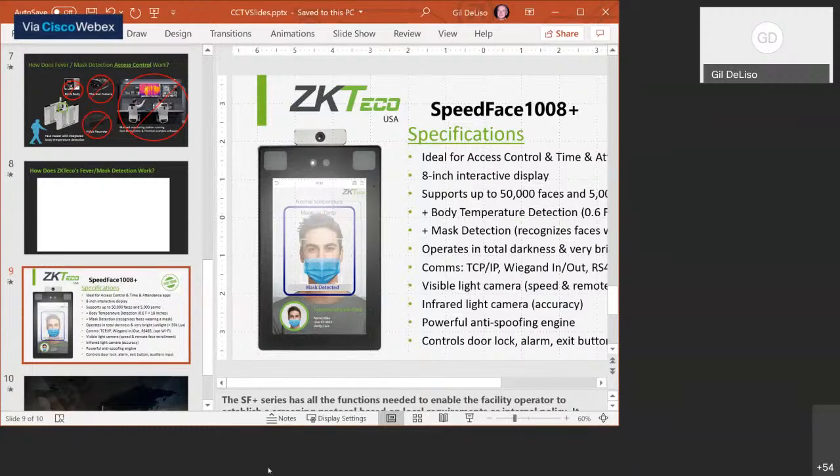Real quick, is that an American-made product? These products are all manufactured in China. Tech support and everything else is in Alpharetta, Georgia. Thank you.